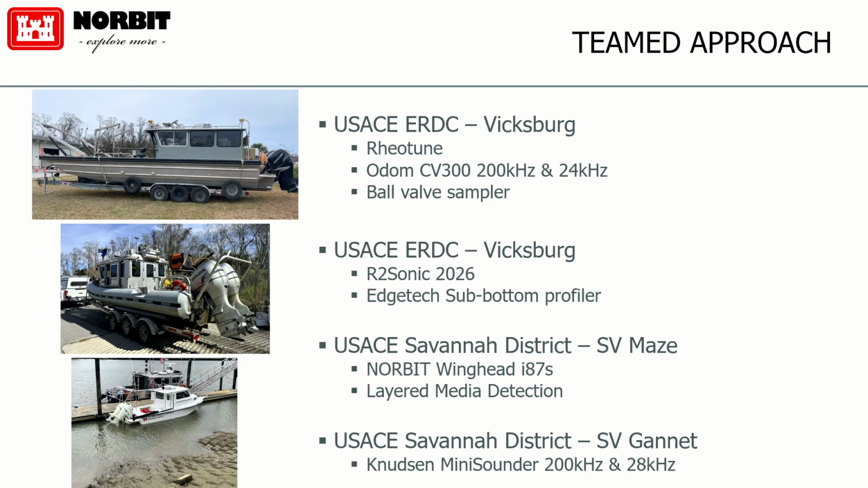They also brought another vessel that had an RT Sonic 2026 and also had an EdgeTech sub-bottom profiler on it. Which profiler was that? Do you recall? There's 3400 HYPACK. Savannah District used their survey vessel Maze. That's the yellow boat, or sorry, the white boat that you see on the bottom. And on that, we mobilized the I-87 on a Portus pole, as you can see in transit mode there.